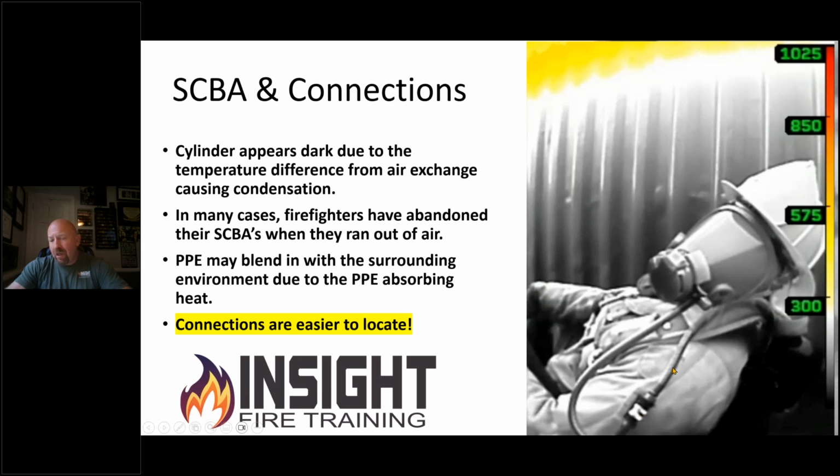Sometimes these buckles and the connection points are shiny metal, which stick out on the camera because they're low emissivity objects, such as an MSA bottle has a metal band across it. I can look down the hallway and say that's an MSA pack and that's a Scott pack. Scott has dark bottle and the dark second stage regulator on the back, a reducer. And then where your MSA has the bottle, you would see would be dark, but it has the metal band, which tells me that's an MSA bottle.